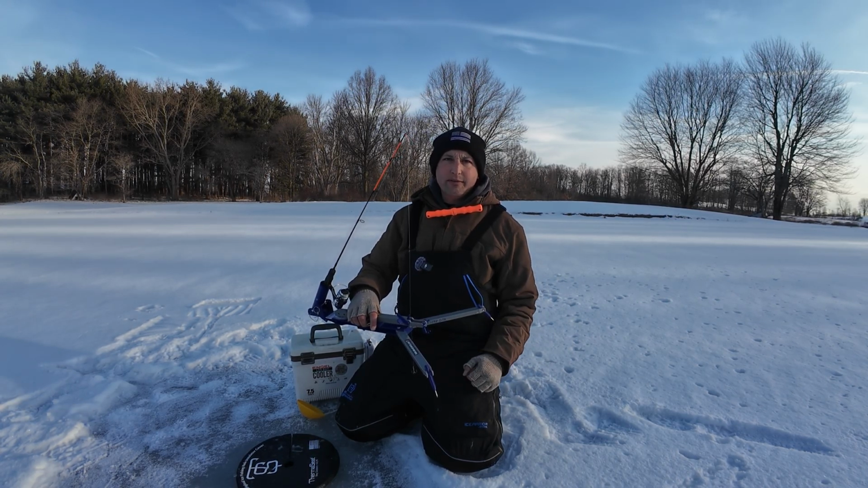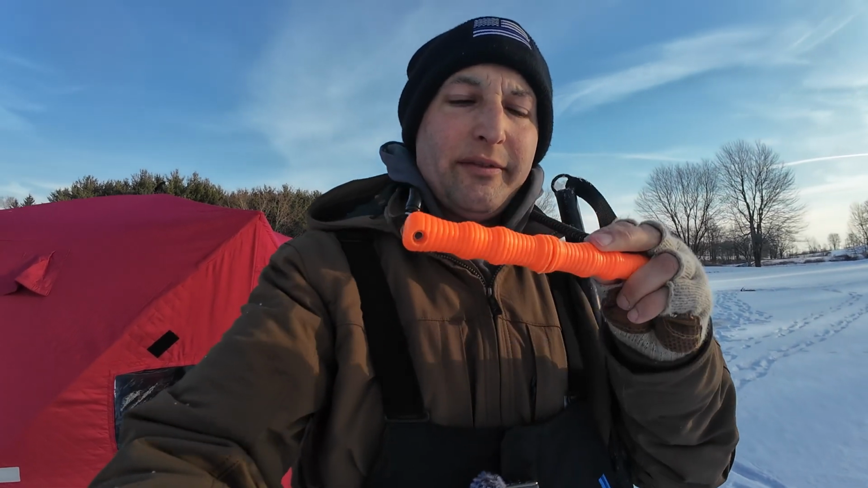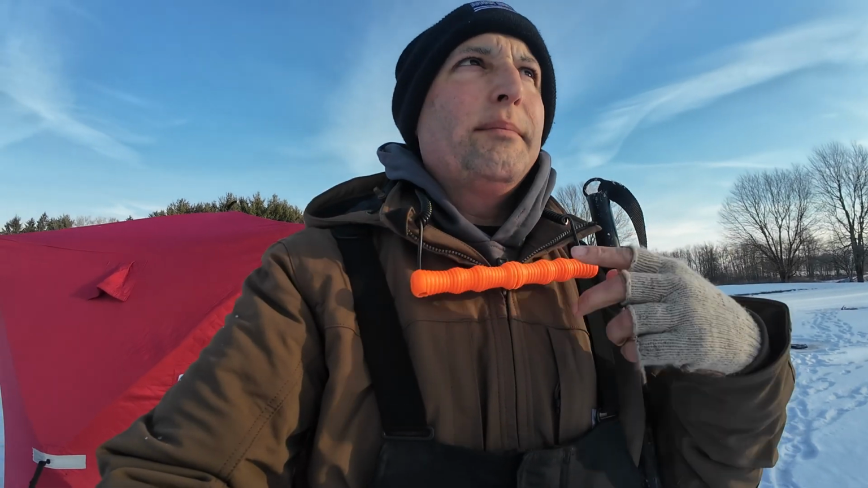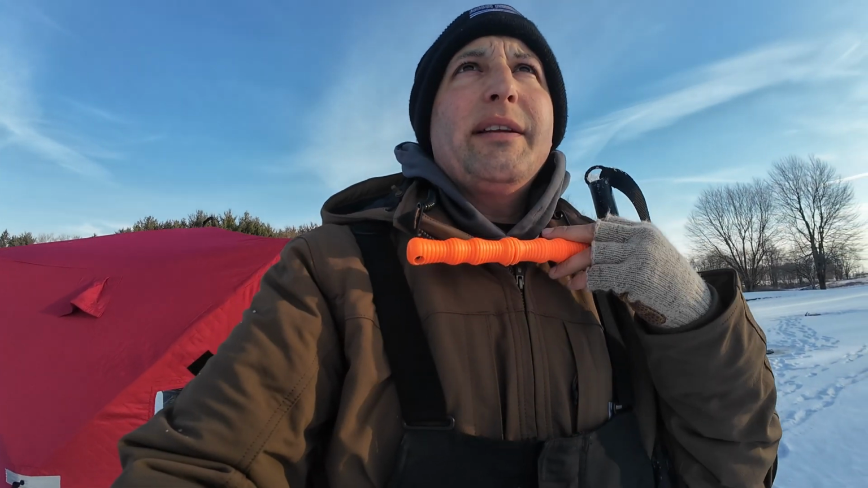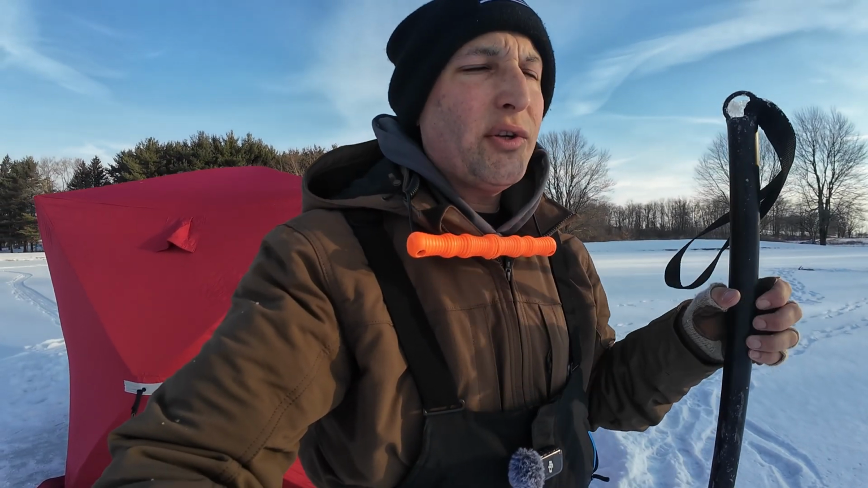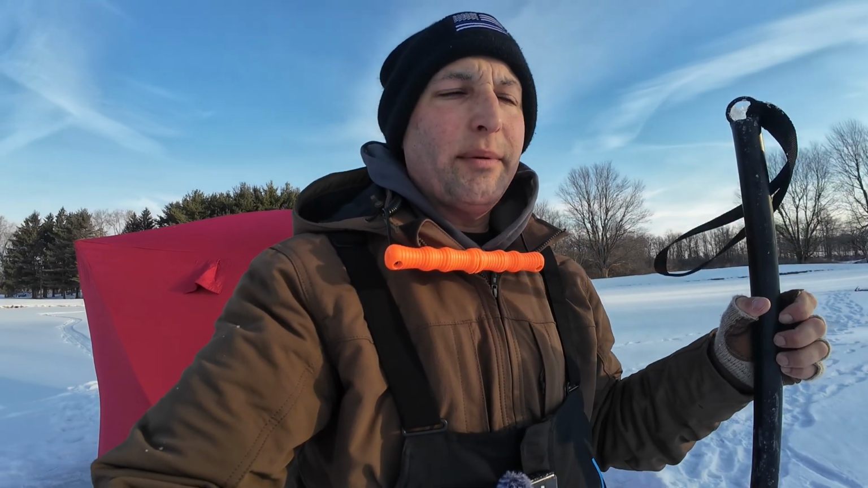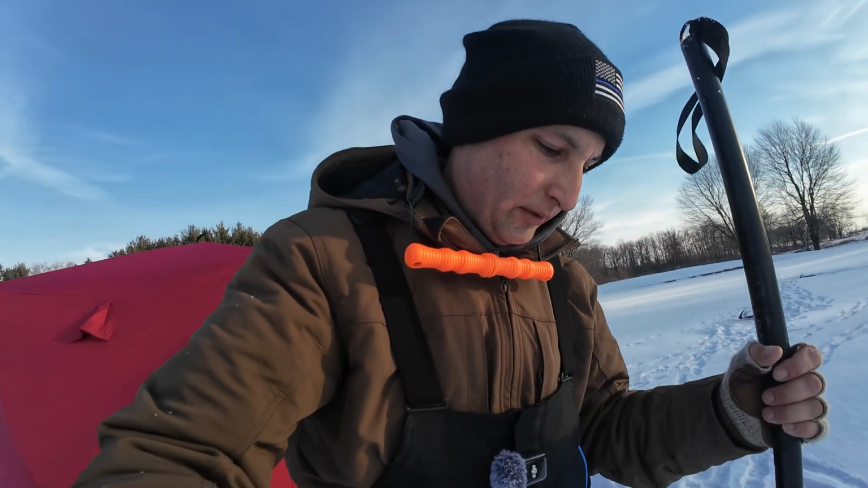So let's see what we can find out here. All right, guys, a couple things I wanted to go over too before we start fishing is ice safety. These are ice picks. They just break apart, and they've got metal spikes in them. Should you fall through, you're able to pull yourself out. That's usually the issue. If someone falls through, you can't get a grip on the ice with your fingers and pull yourself out. You just keep slipping. Not a good way to be.